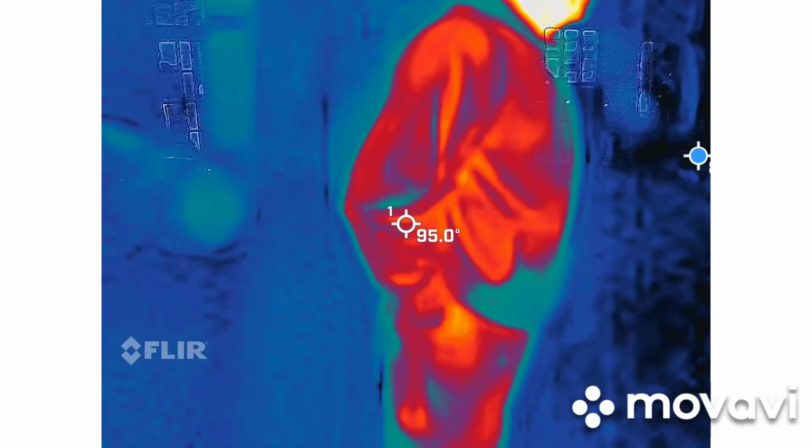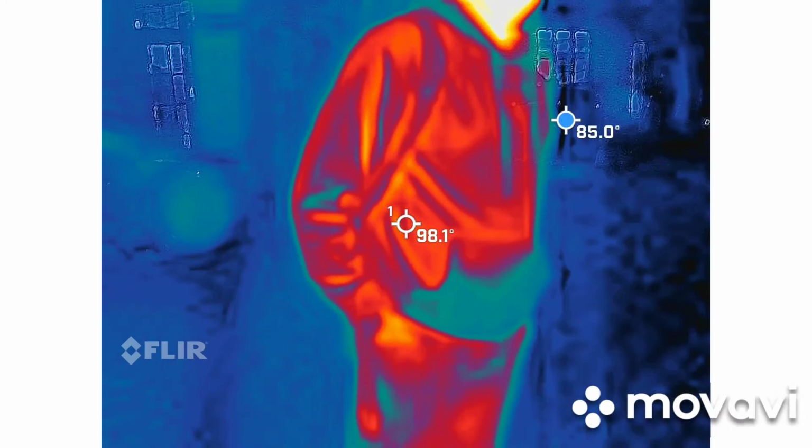Big earthquake here in 1886. If you didn't know that from any other Charleston history tour because we all talk about it, you do now.